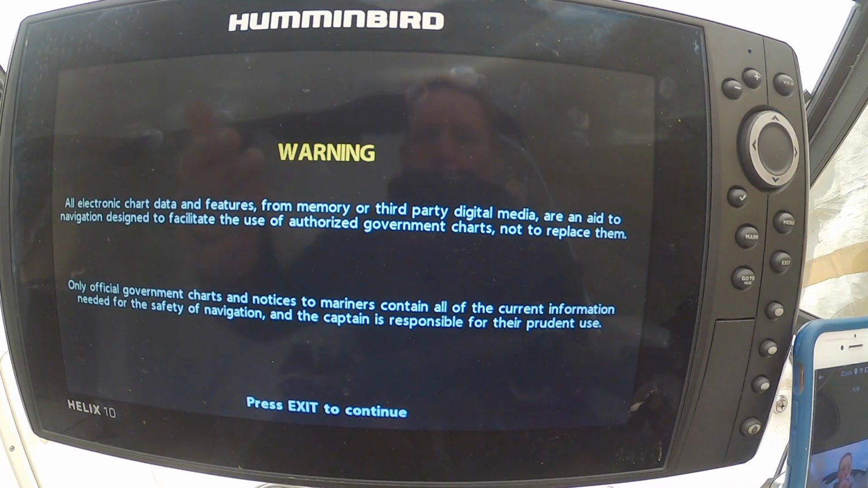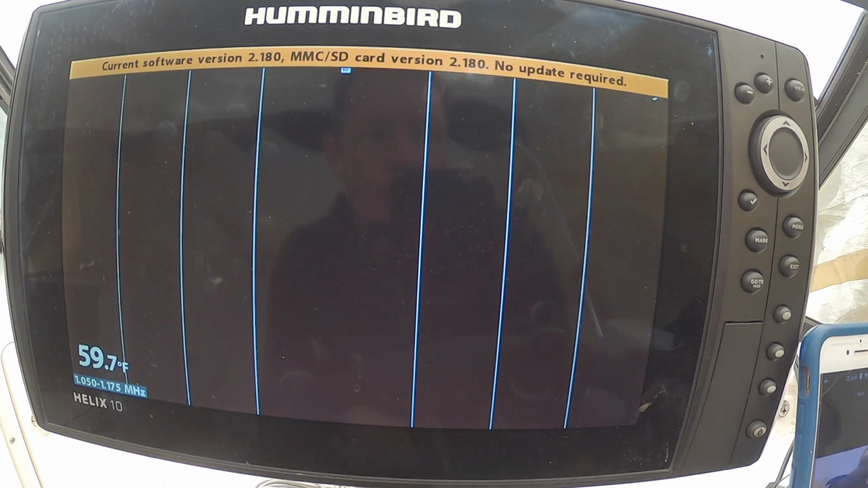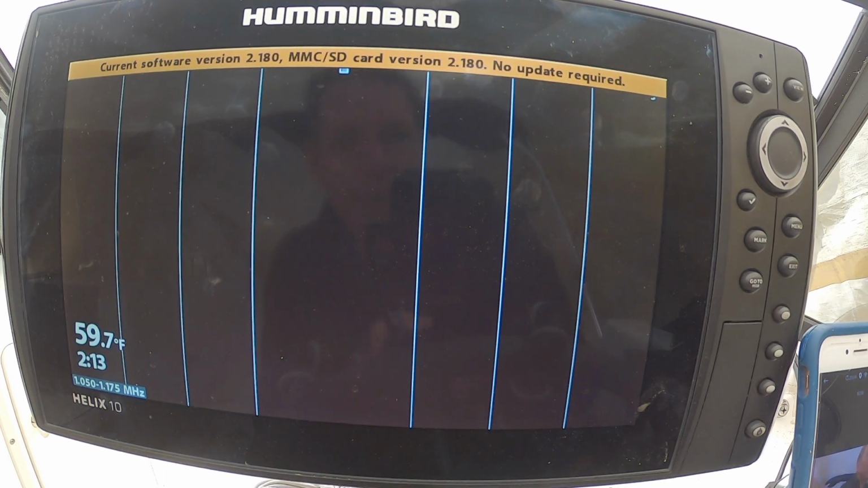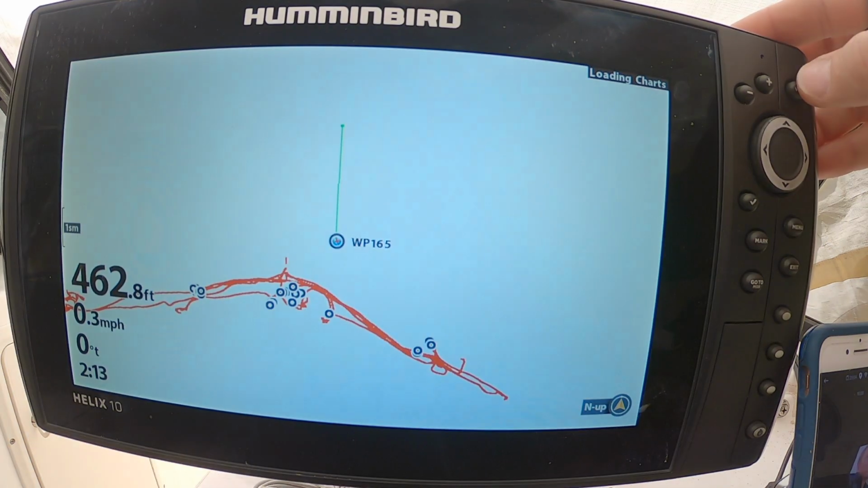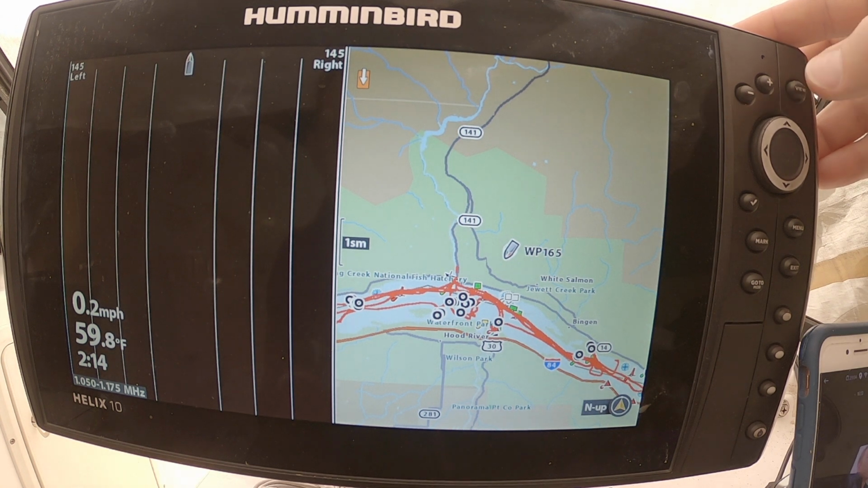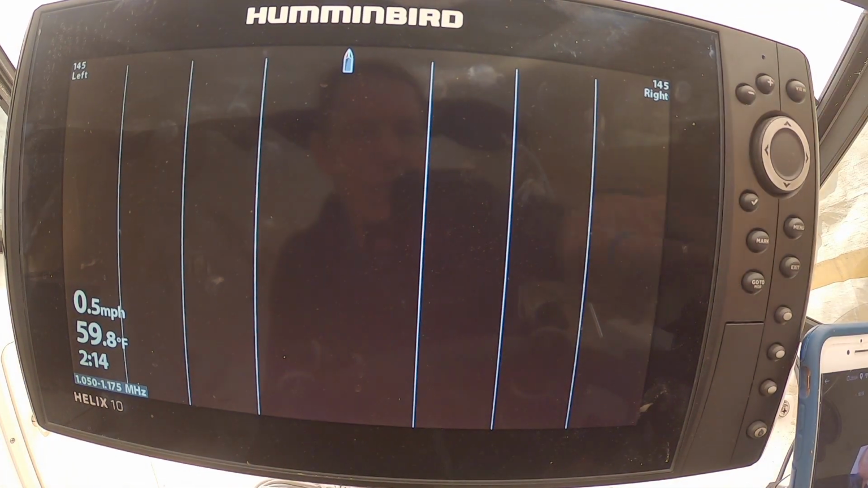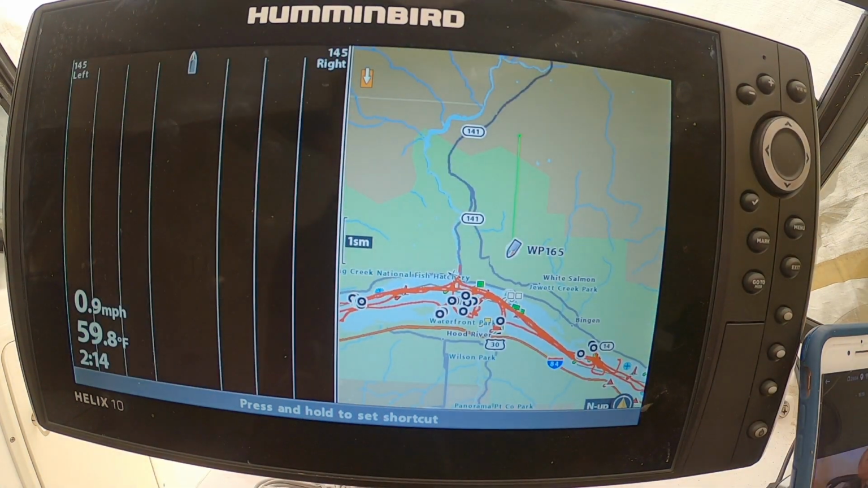All right, so here we are. It's running again. We're going to hit exit to continue. Now look at that. It goes right to side imager. And if I scroll through the views, the first view was side imager, the second one was nav, the third one was nav and side imager, and I'm back. So it makes it so easy. Here are my hotkeys: 1, 2, 3, done.